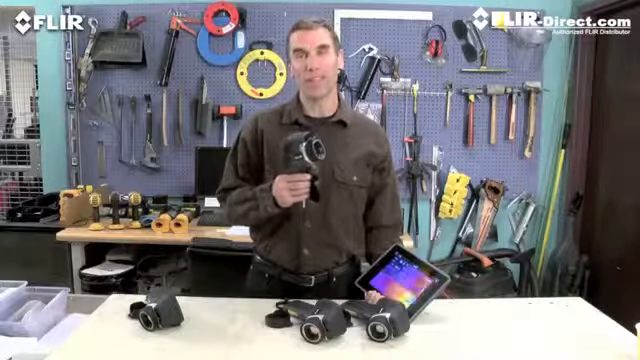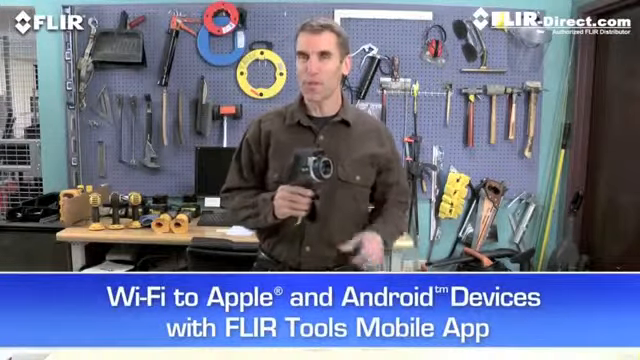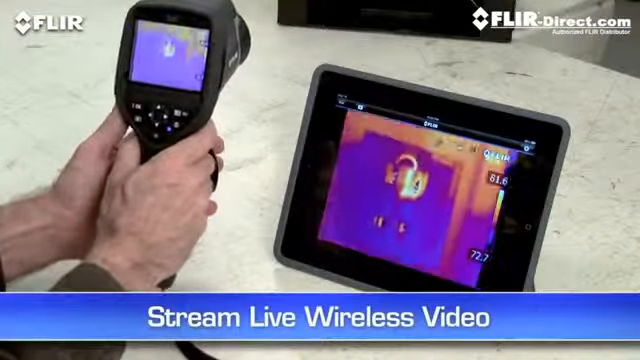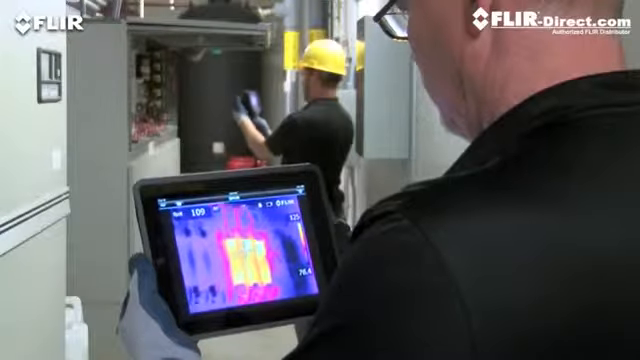But here's what's really exciting about the E40. Wi-Fi. The E50 and E60 also have it. It's really a pretty incredible communication tool. Just link the camera to your smartphone or tablet with the FLIR Tools mobile app, and you're ready to stream live video wirelessly, so others can watch along easier from a distance to see what you're finding. Very practical around the plant. Safer too in hazardous areas.